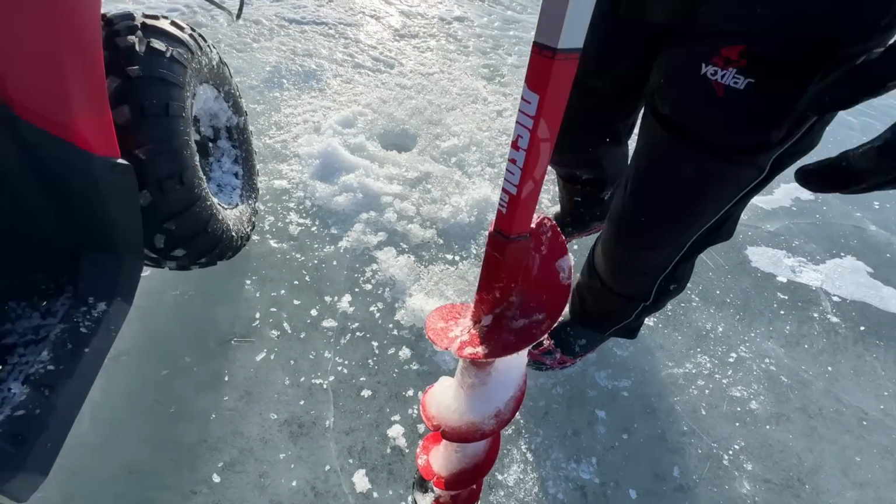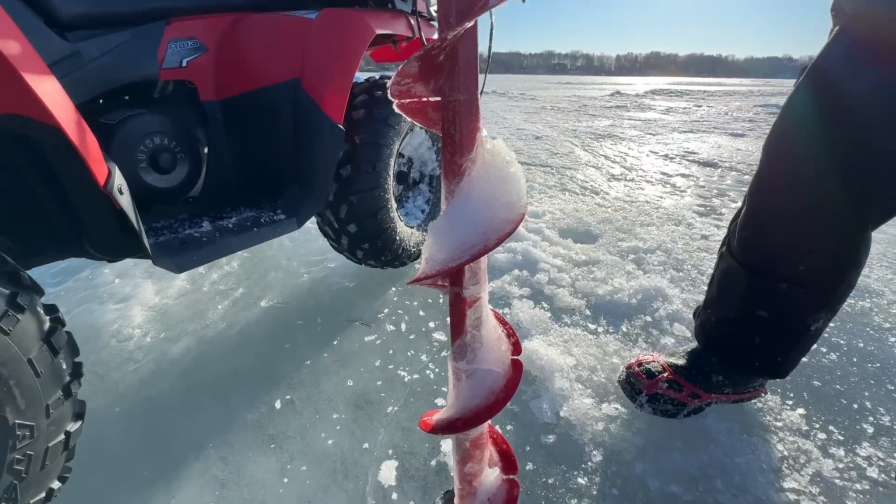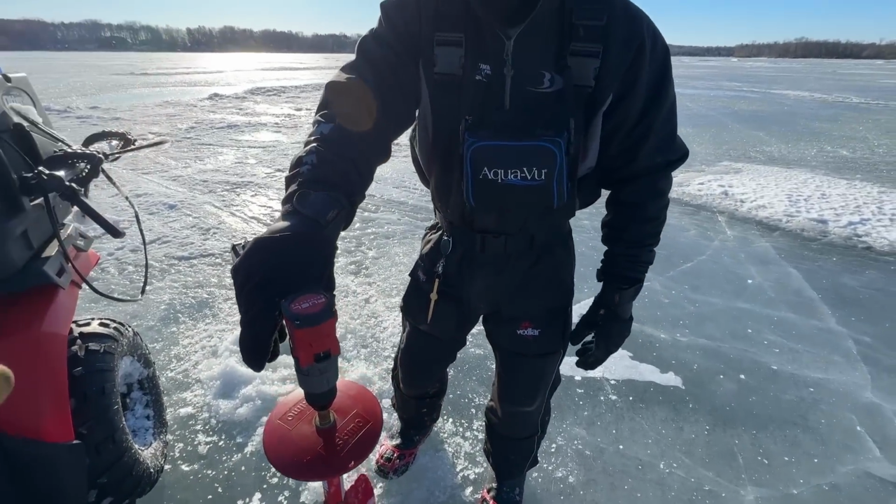Look at this. It's so cold. Just build up on the auger. Frozen, yeah. My fingers are frozen.